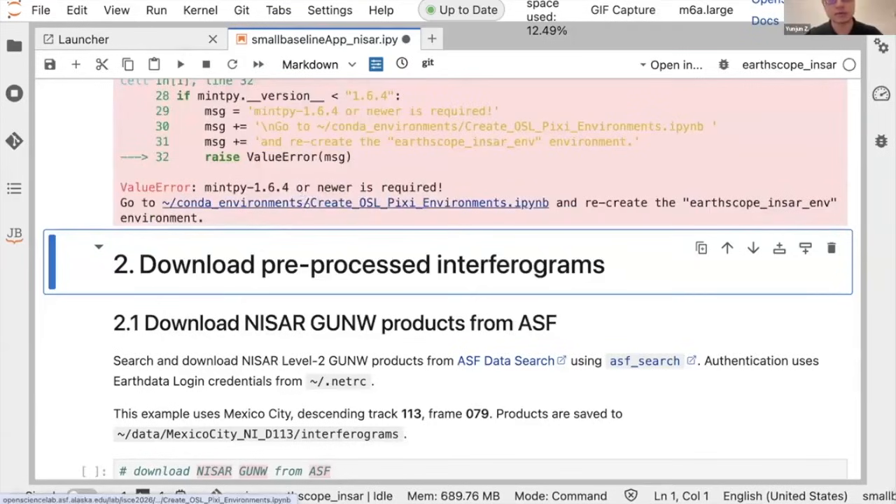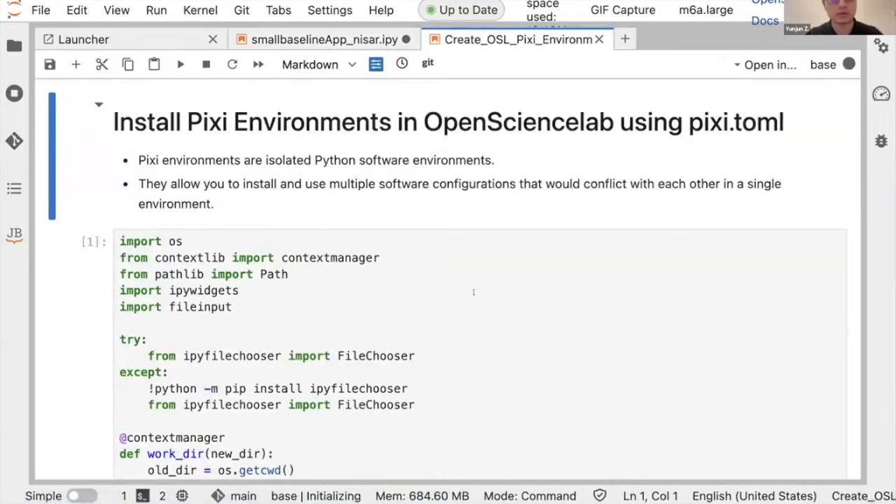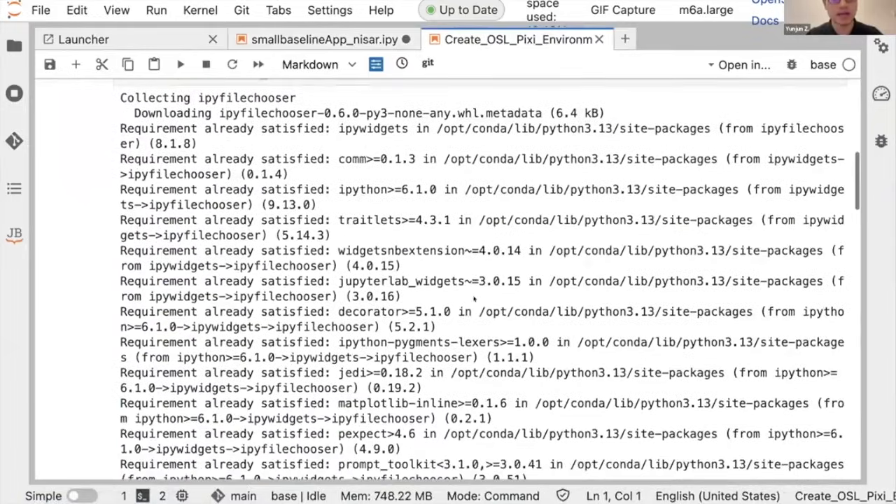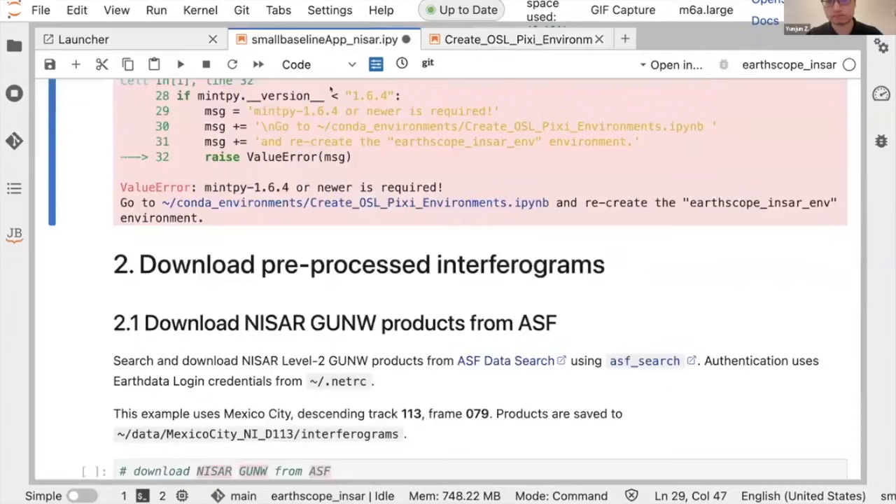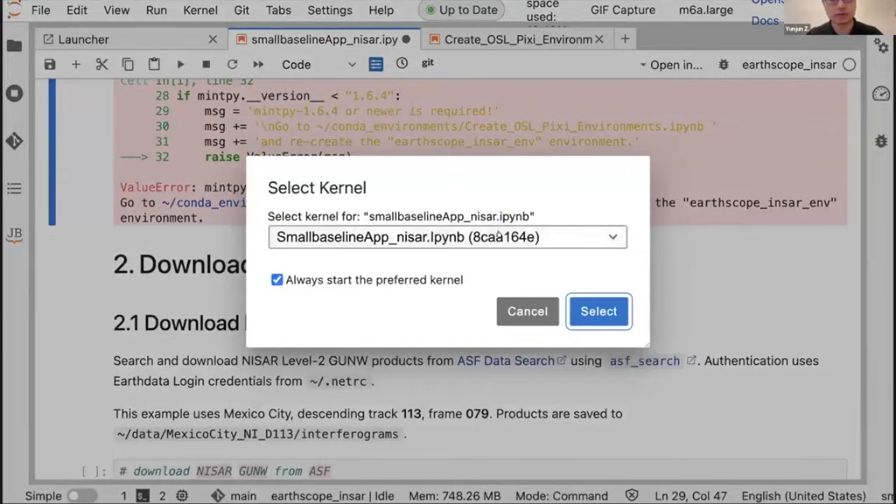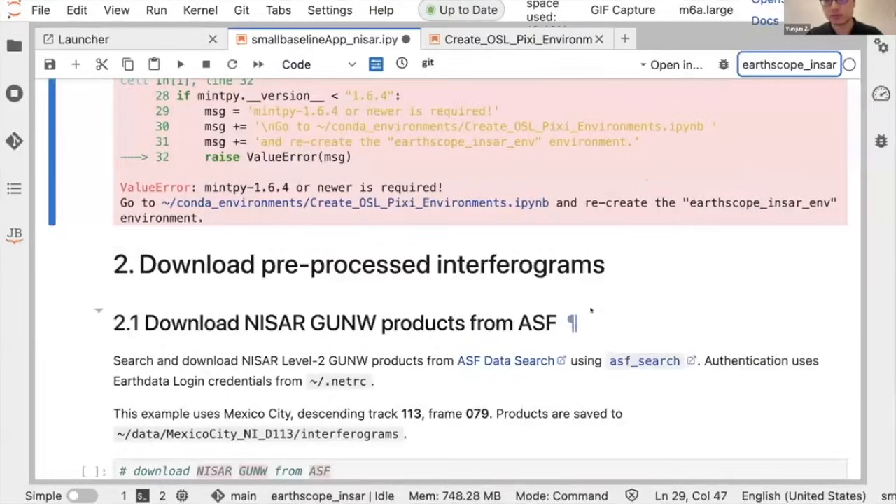So you need to create a new environment, by choosing this one instead, and then build yourself a new environment that has the latest version of MintPy. That part is required for us to run this notebook successfully. This will just take you like 2 or 3 minutes, I believe.